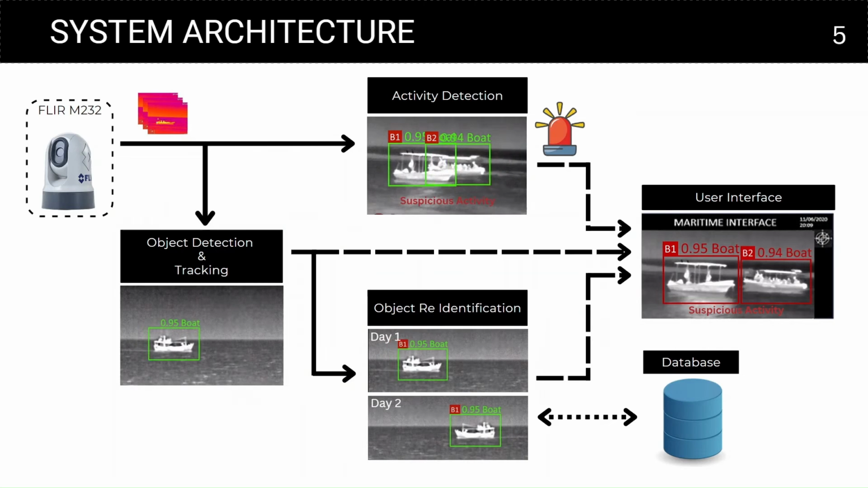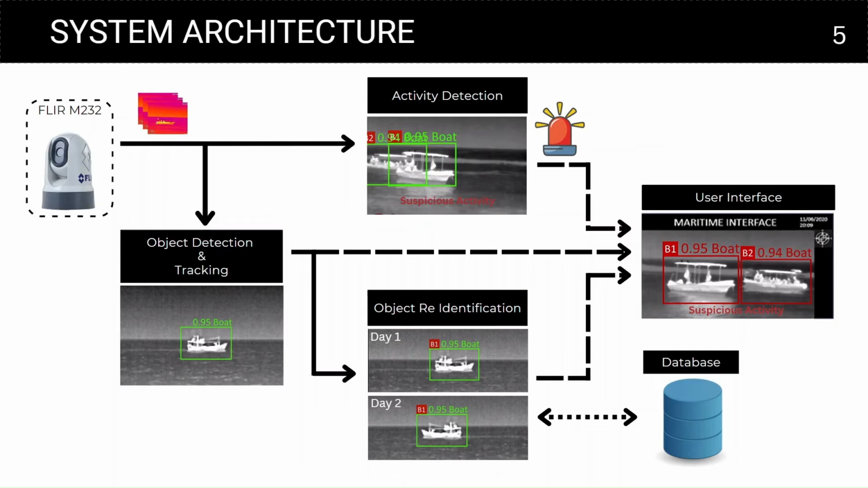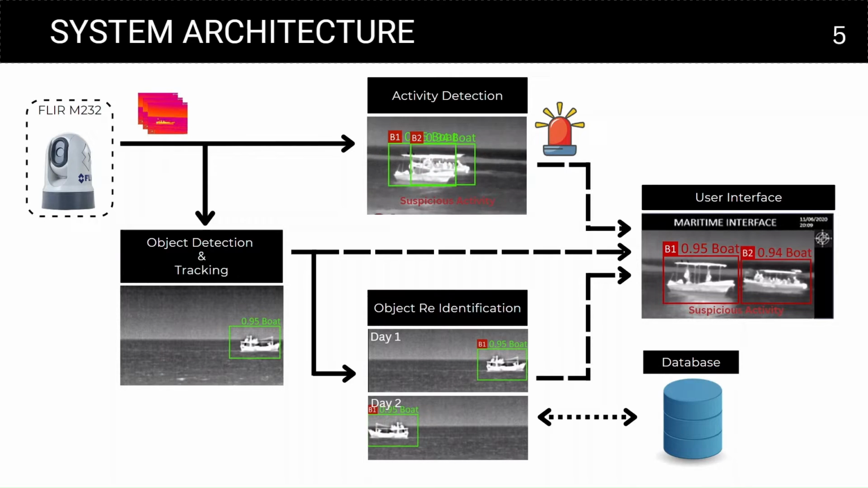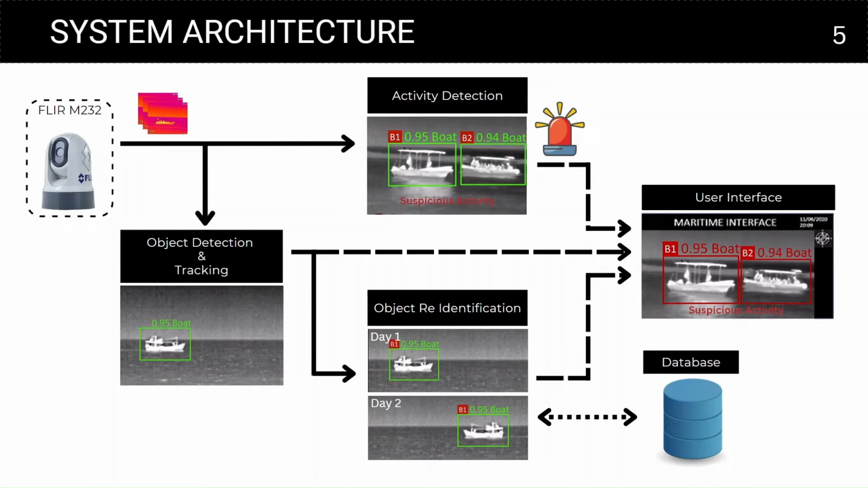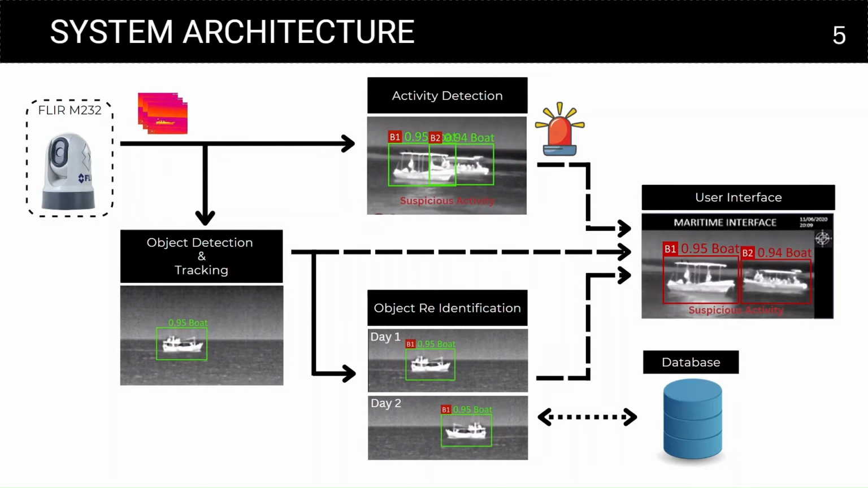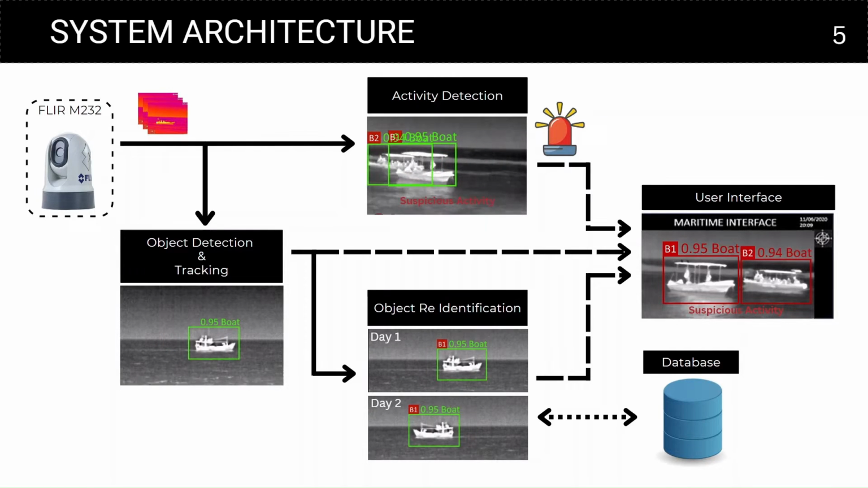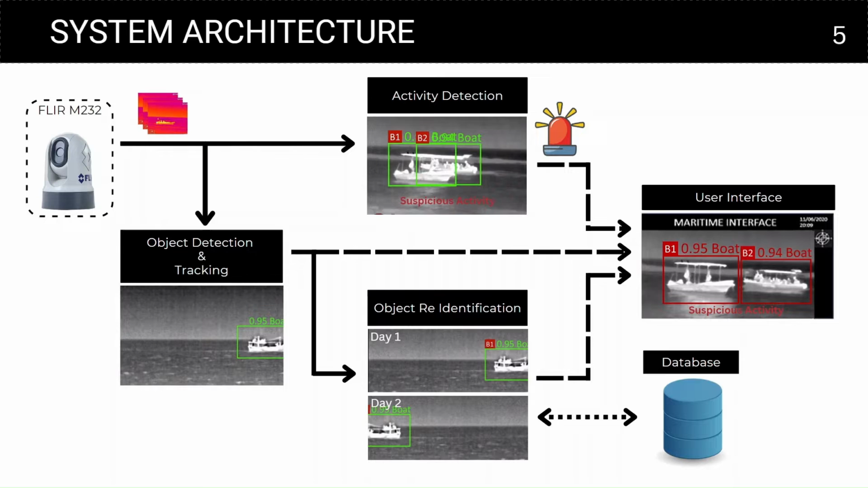We use the FLIR M232 Maritime thermal camera to capture video footage. The camera is capable of detecting vessels up to 1.3 kilometers with a resolution of 320 by 240 pixels. First, the video feed is fed to the object detection and tracking algorithm, where we detect and track boats, ships, humans, and jet skis. The cropped frames are fed into the object re-identification algorithm.